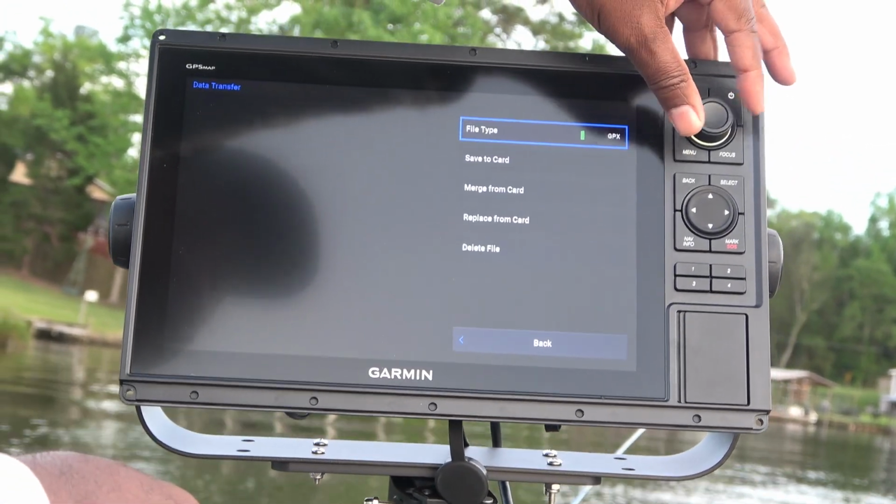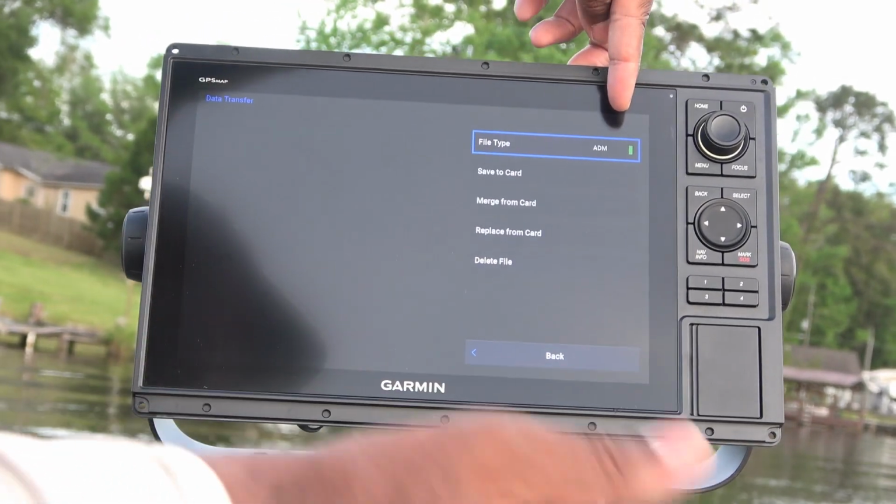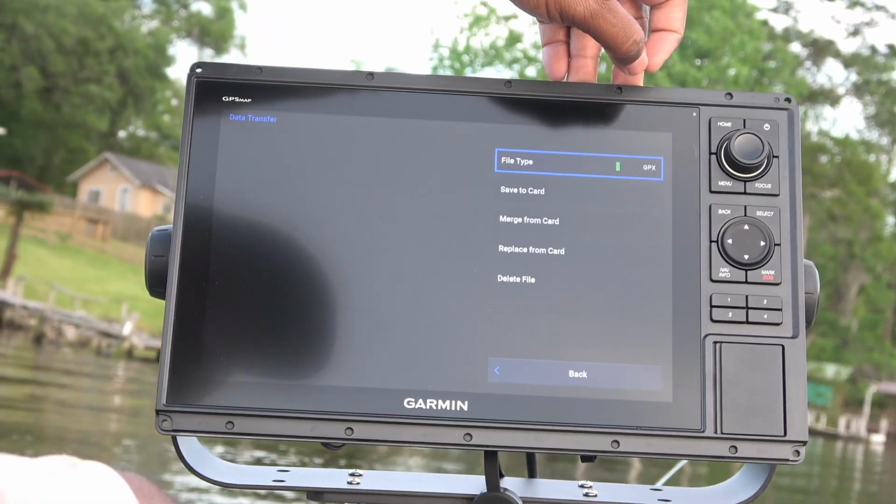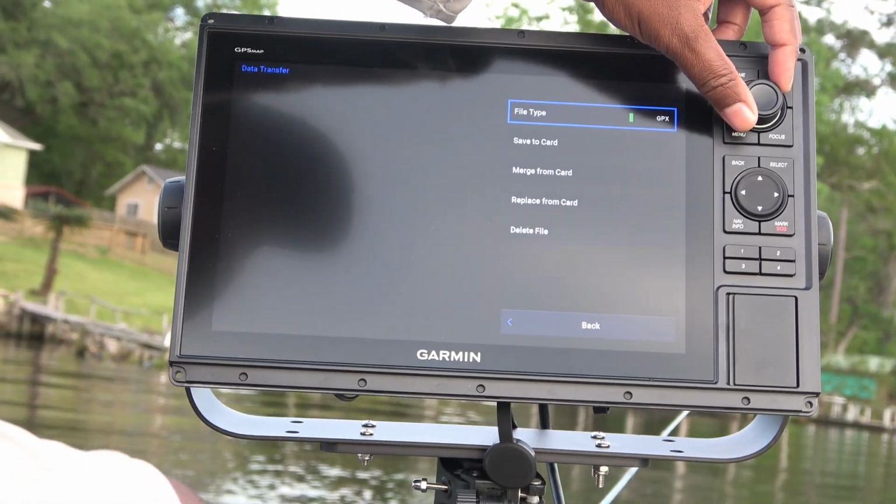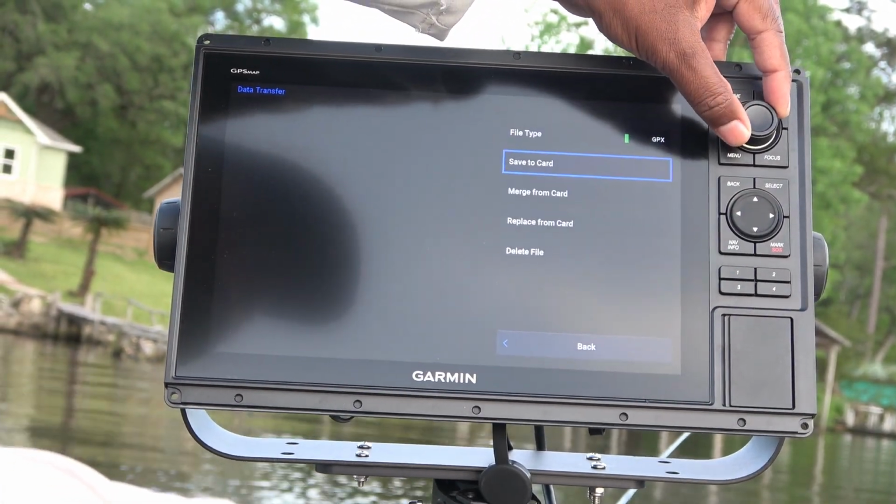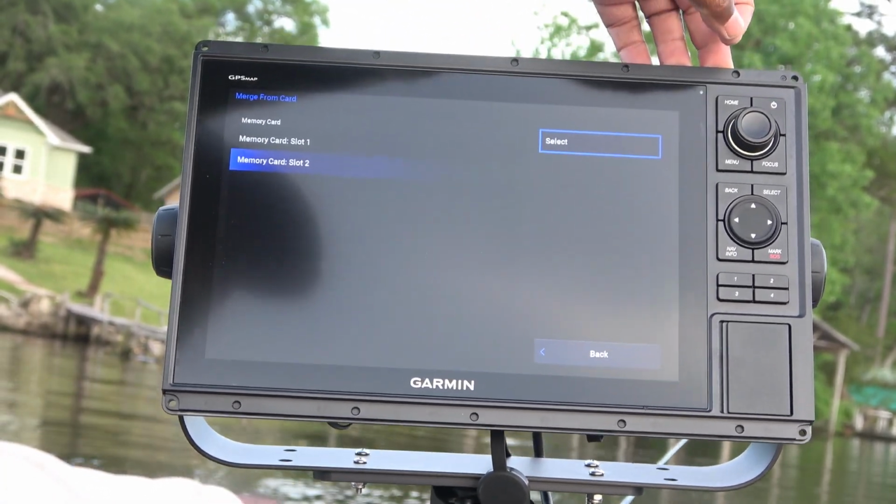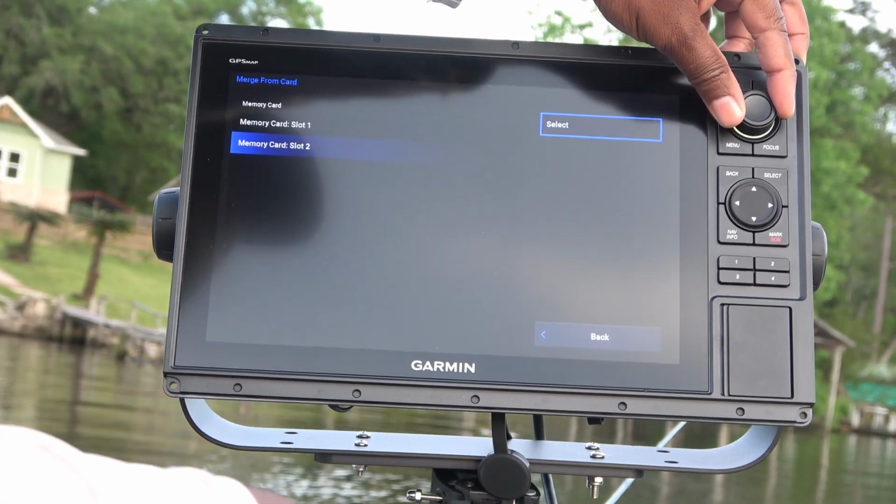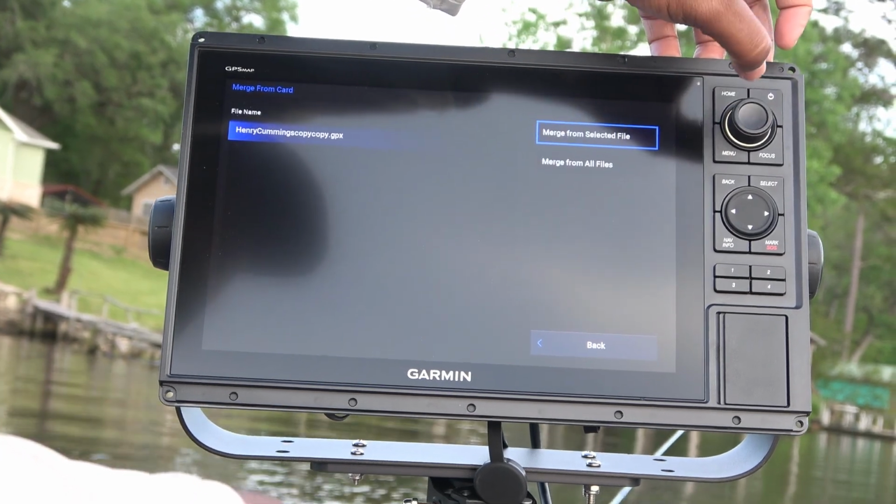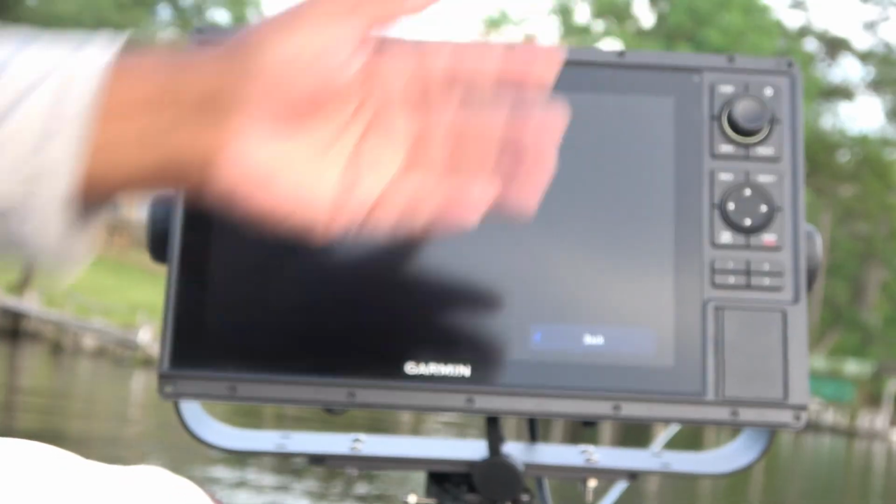Now make sure that when you look at the file type here, you can see it's ADM. I think by default it's ADM. Go ahead and press the button on that, change it to GPX, because that's a standard GPS file. So now we're going to merge from card, and I have that on card slot 1, I believe. And here's my file. I'm going to select that file, transfer complete.